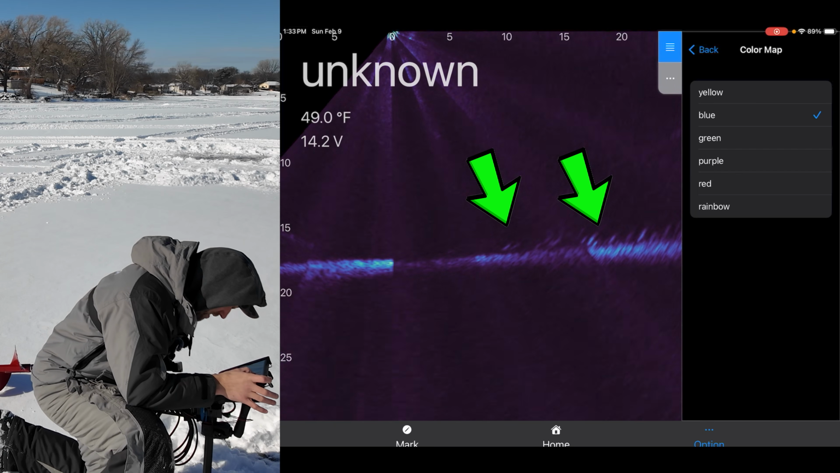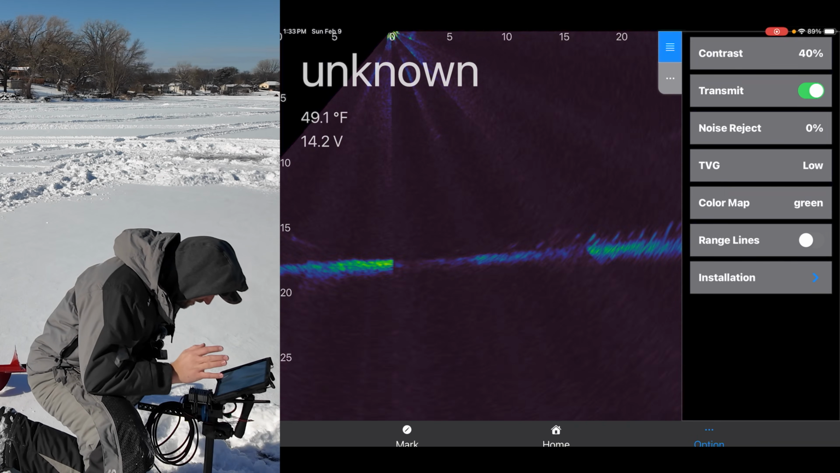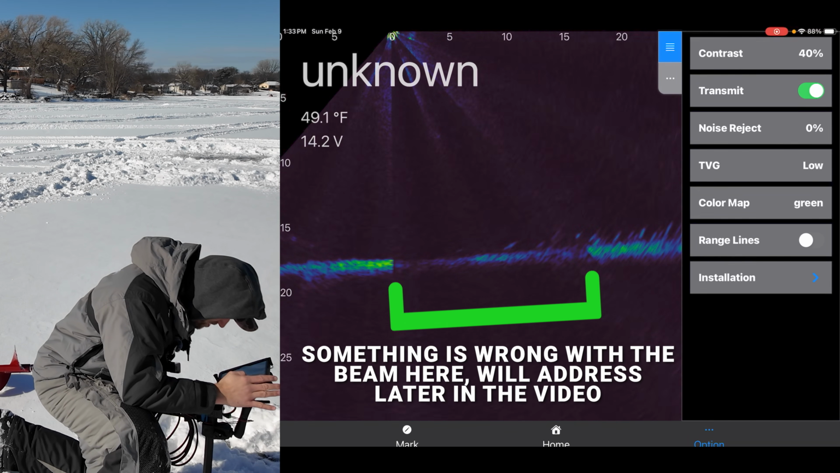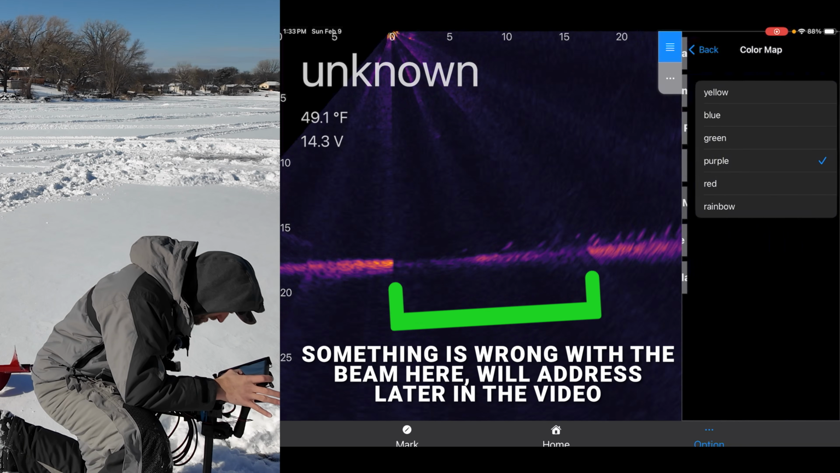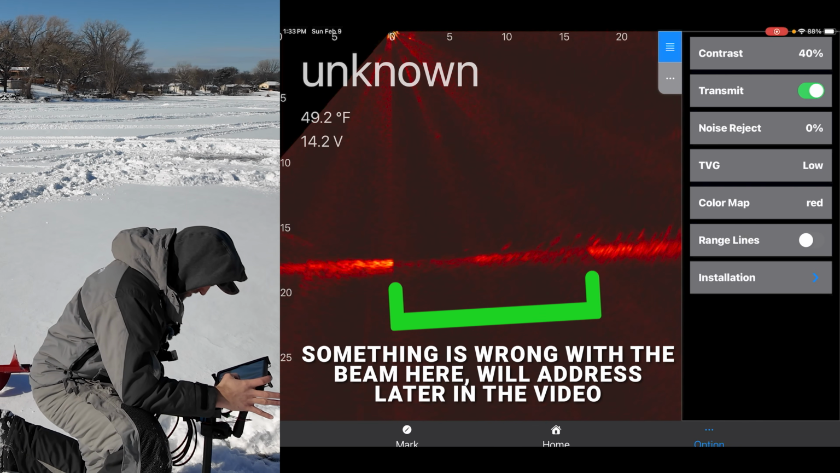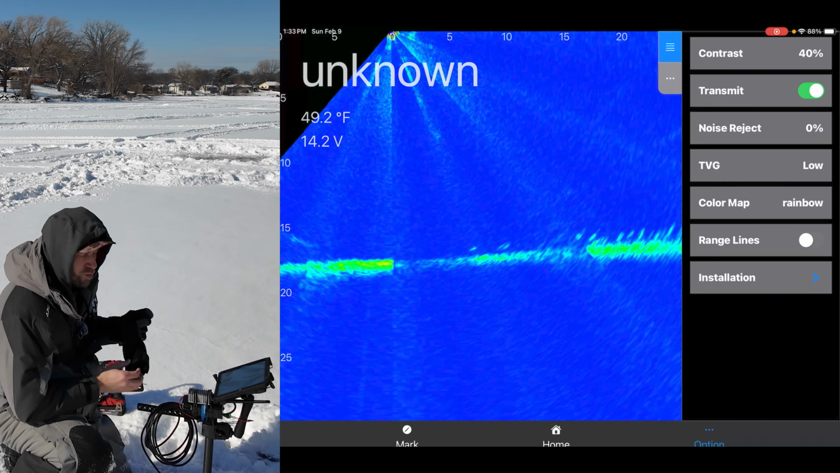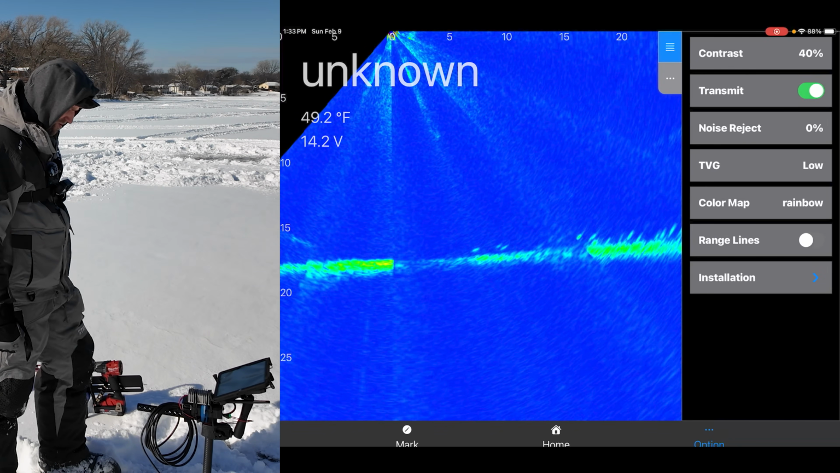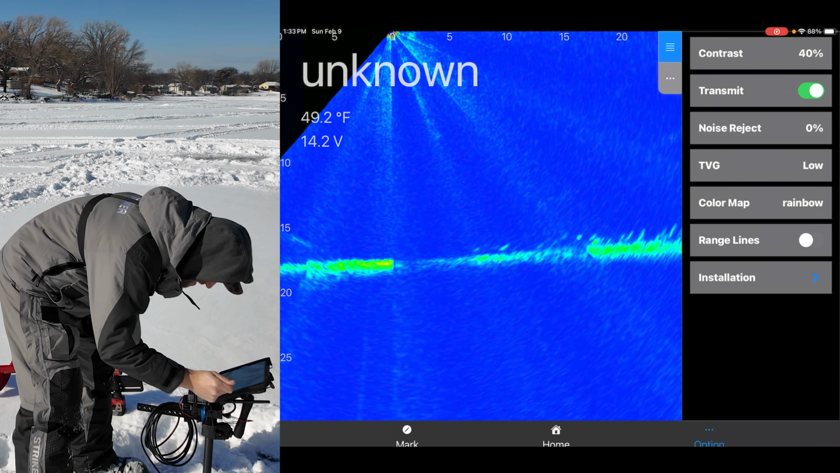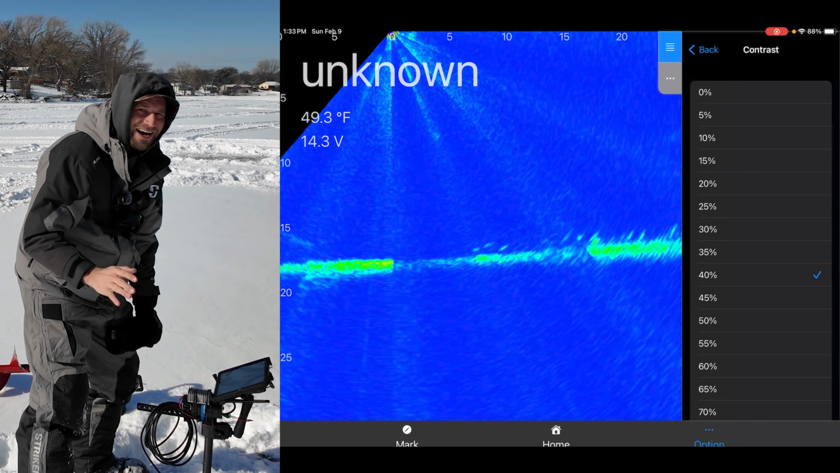Let's go to green. Ooh, I like the different colors there with the green. That looks really cool. Purple. Red. Red's probably the easiest to see right now. Oh, rainbow is oh my gosh. Okay. I can now see the rainbow just standing here. So definitely way better. Rainbow is the color to use.